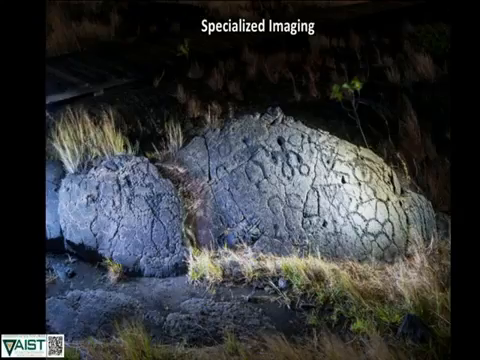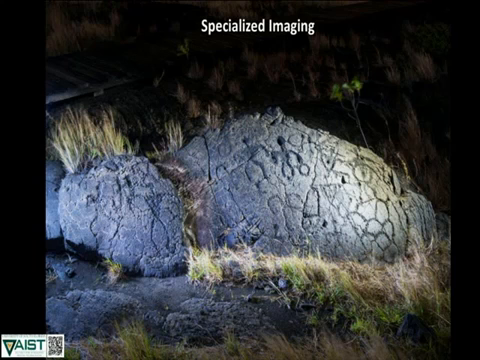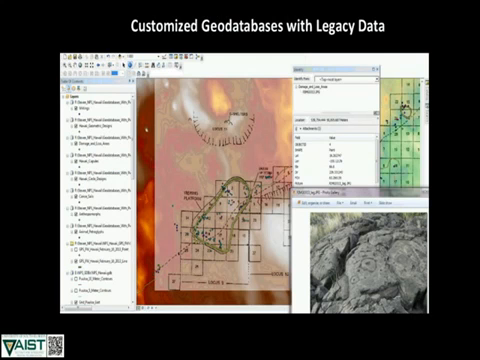The same area being documented at the same time with GPS, with specialized photography. Here we're doing light raking photographs at night. There you go. And really able to showcase a lot of these really faint or subtle carved areas in this way.